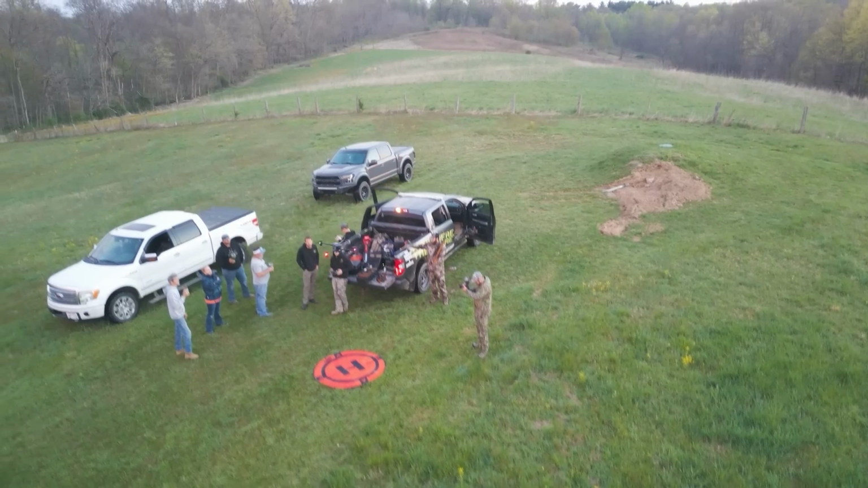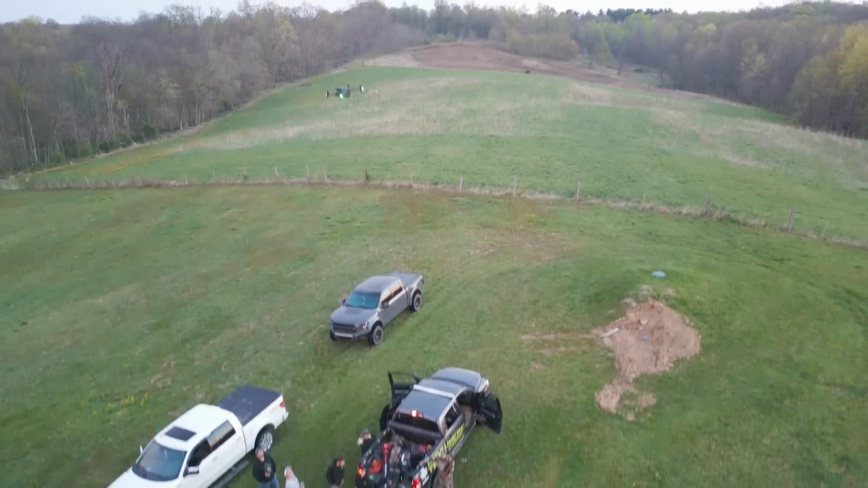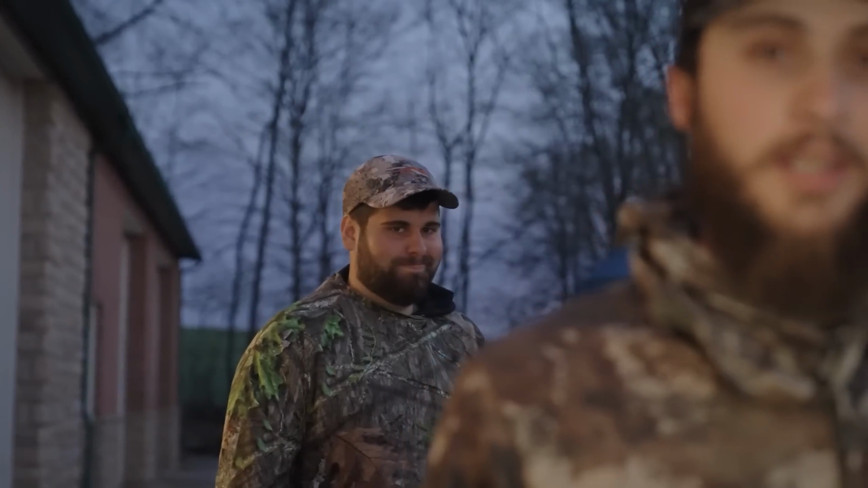We're gonna go launch the drones, get a beat on these elk again, and then come up with a game plan. How confident are you? It's just like a regular gun, man. So you're gonna nail it? Hopefully. The only thing I'm worried about is, even though it's a 22 load, it's pushing something so much heavier that if we only get a shot at 50 yards, and we want to be confident at 40, it's just hard to know where to place it. But hopefully, man, we get them to come in close. All right, good stuff.